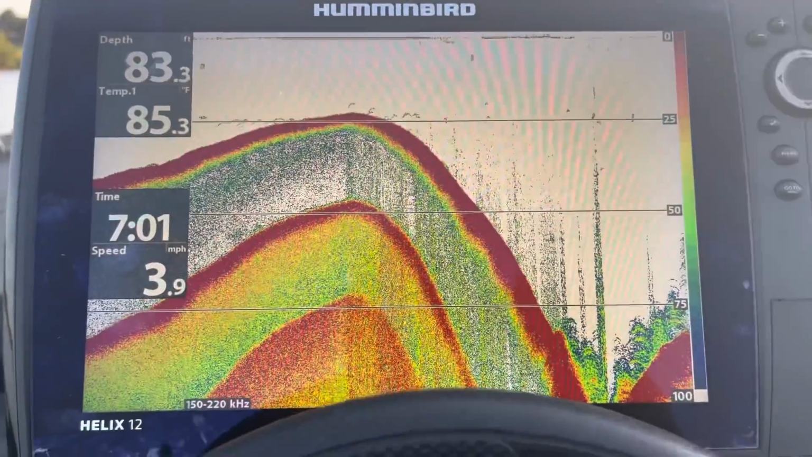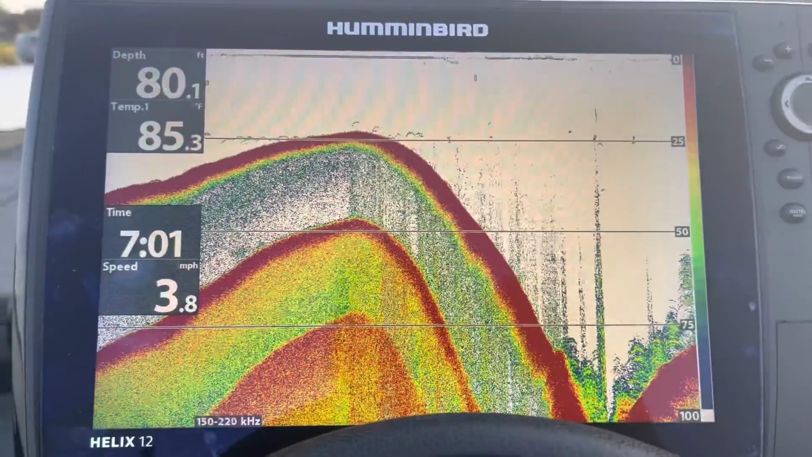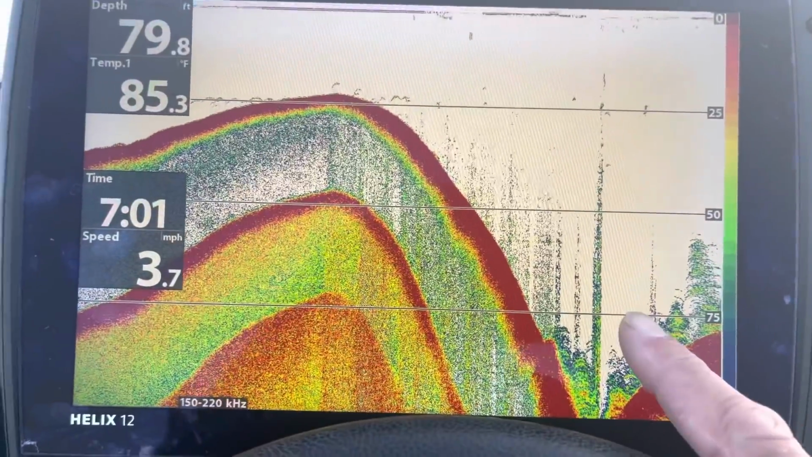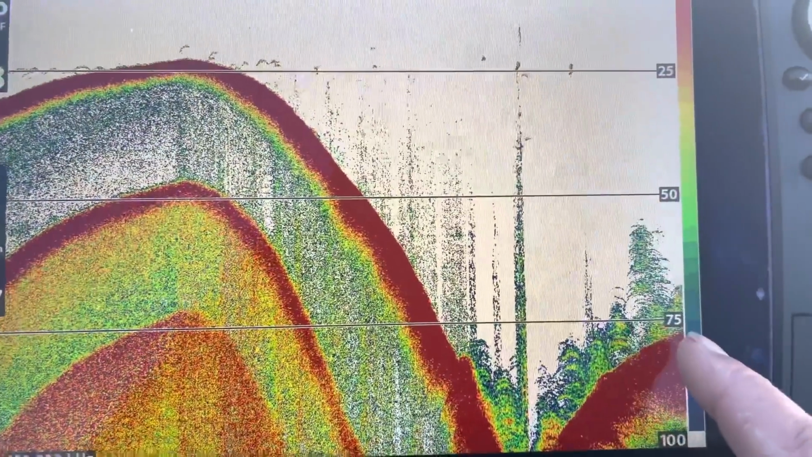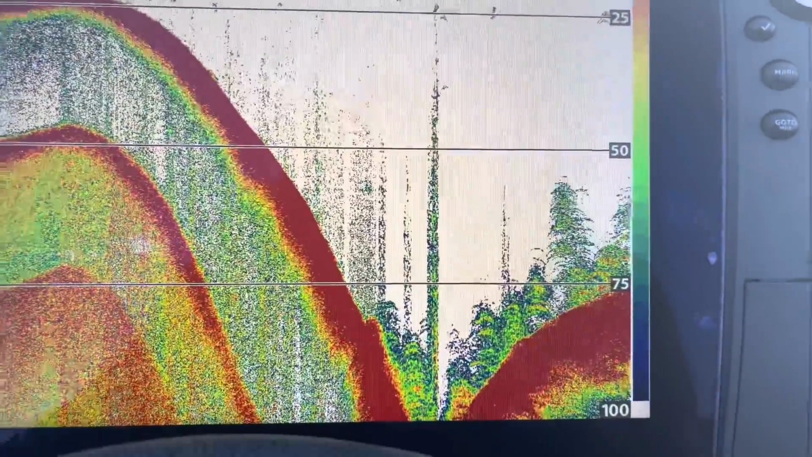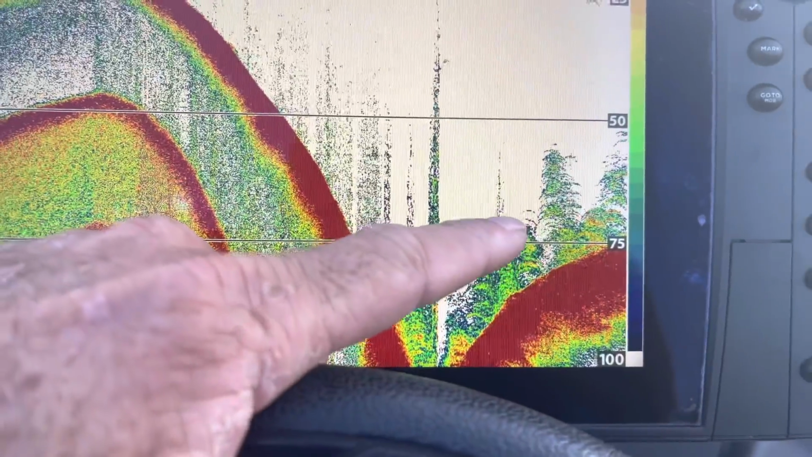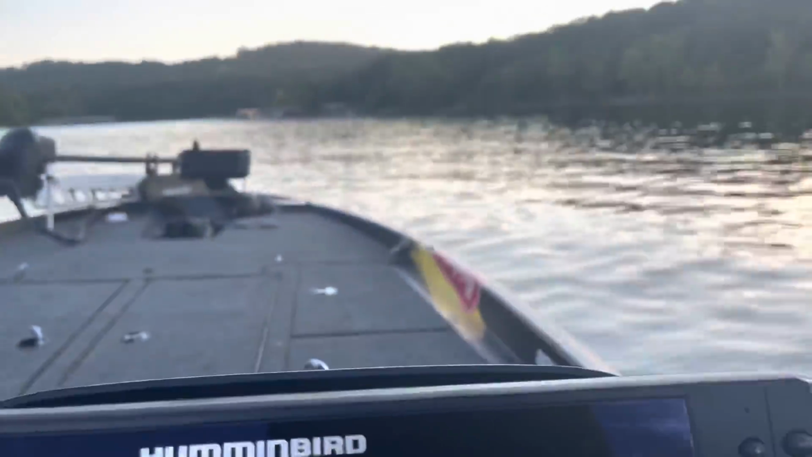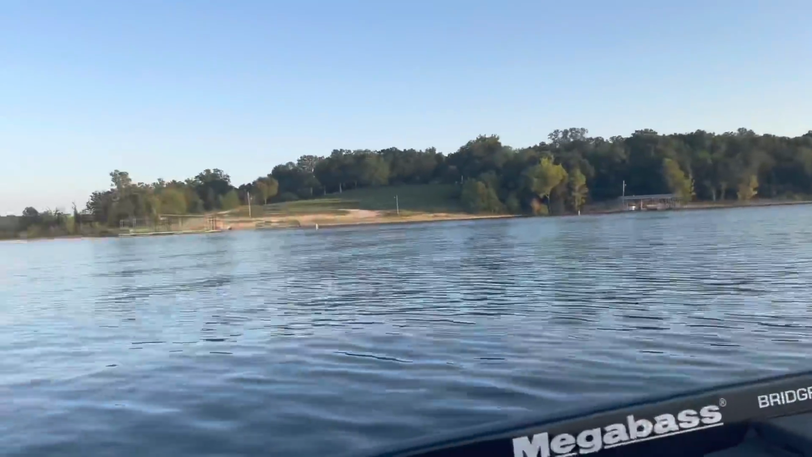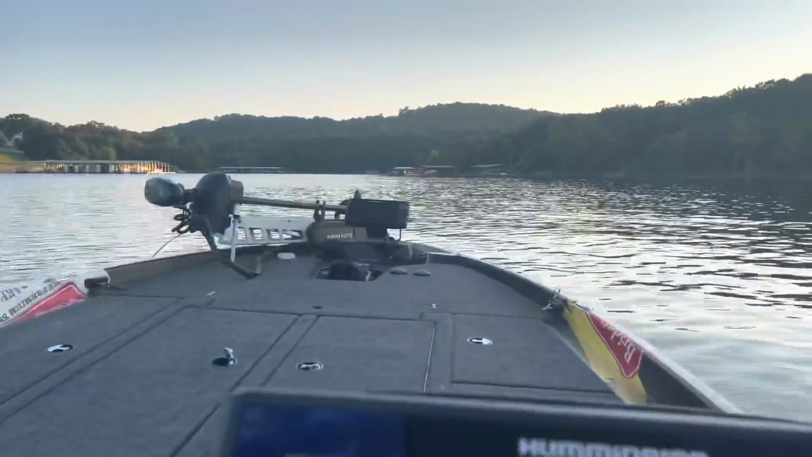Okay, here's an example of what deep timber looks like in any type of impoundment that has submerged timber. You can see here, got timber starting out on the bottom. Got a tree right here, 75 foot, working its way up to about 50. Some pretty thick timber right here. Now I'm sort of at the mouth of a cove right here. There's a point there. There's that point we just started around, right in the middle of this cove.